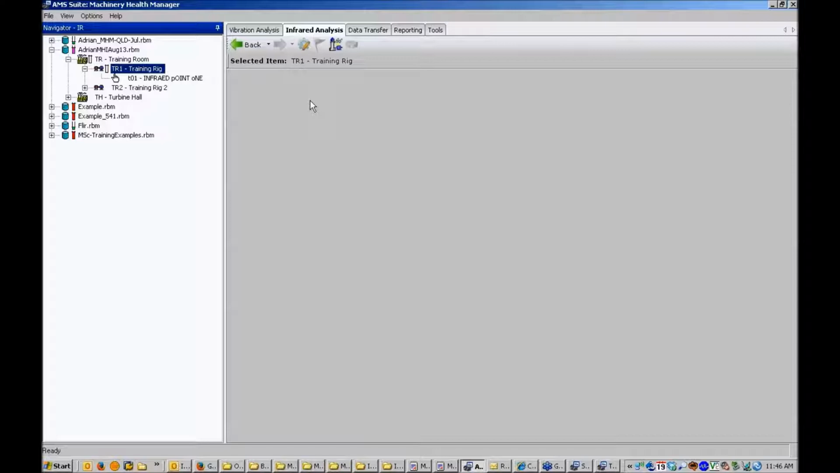Now the next thing you might want to do is you want more than just a PDF report. You might want to include the information from your thermographic survey and combine it with information from vibration surveys or oil analysis reports if you're using OilView. So therefore you might want to write up this problem in RBM View, our tool for consolidating all our problems from all our different technologies.